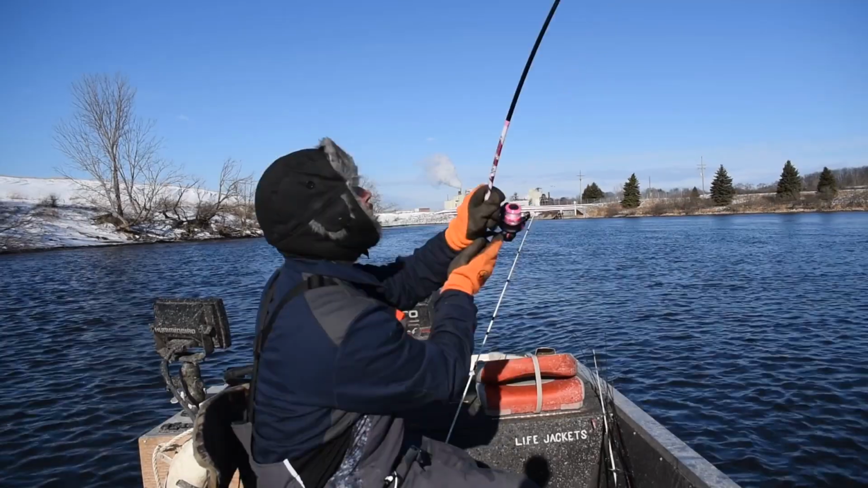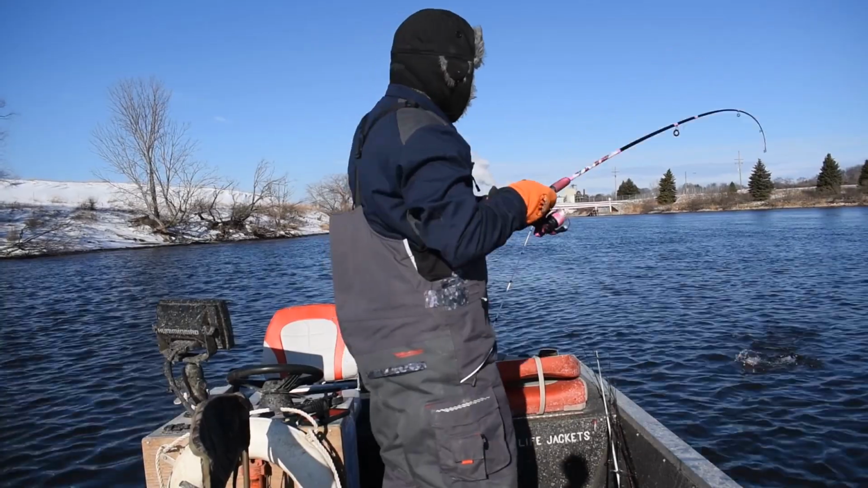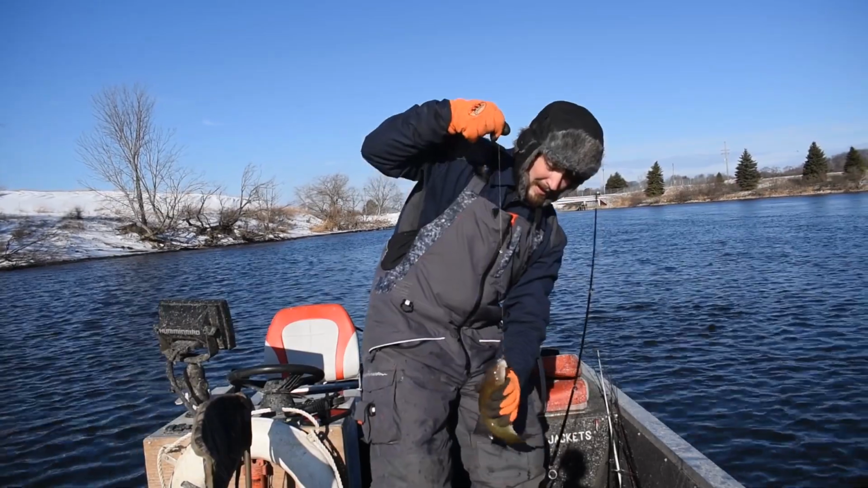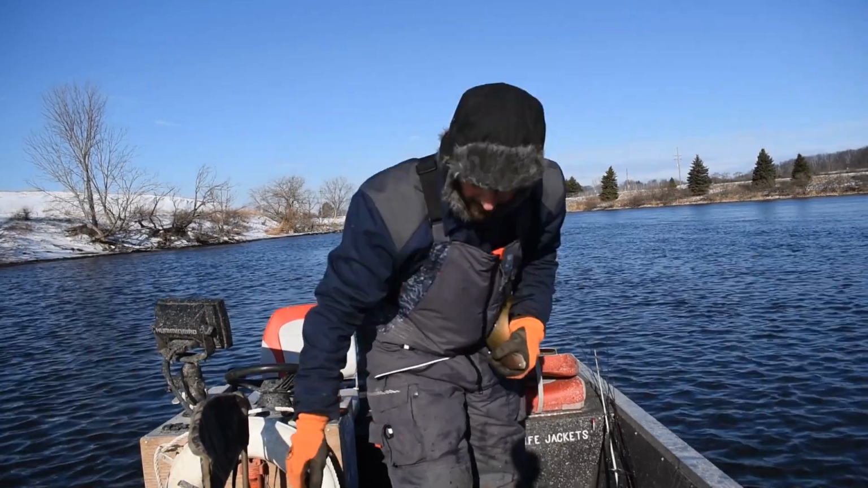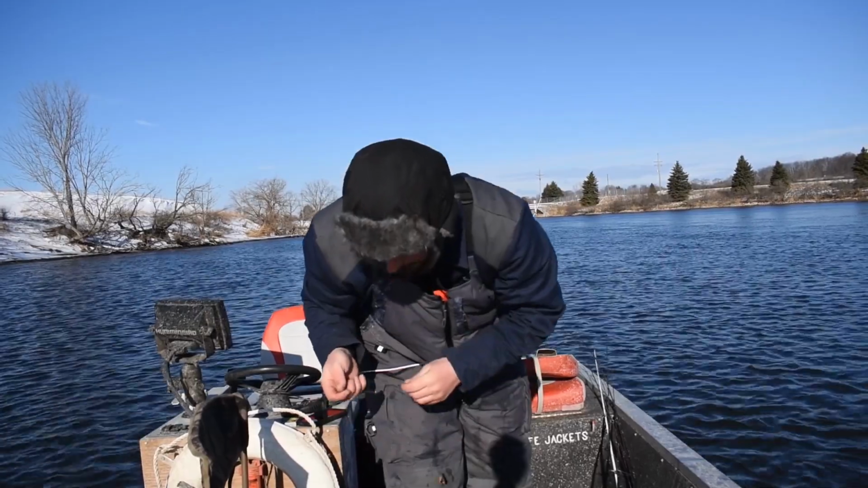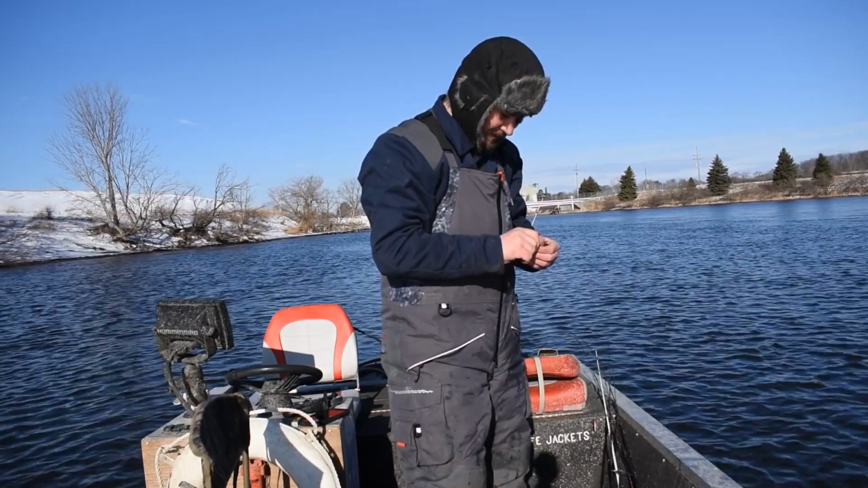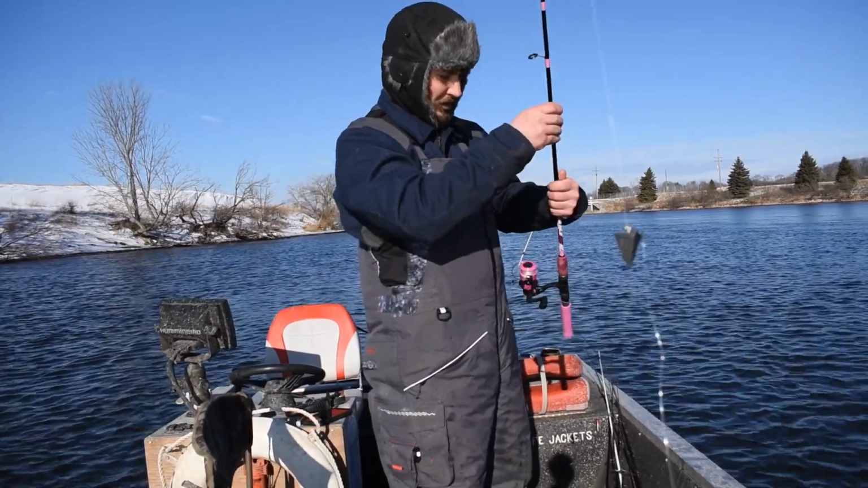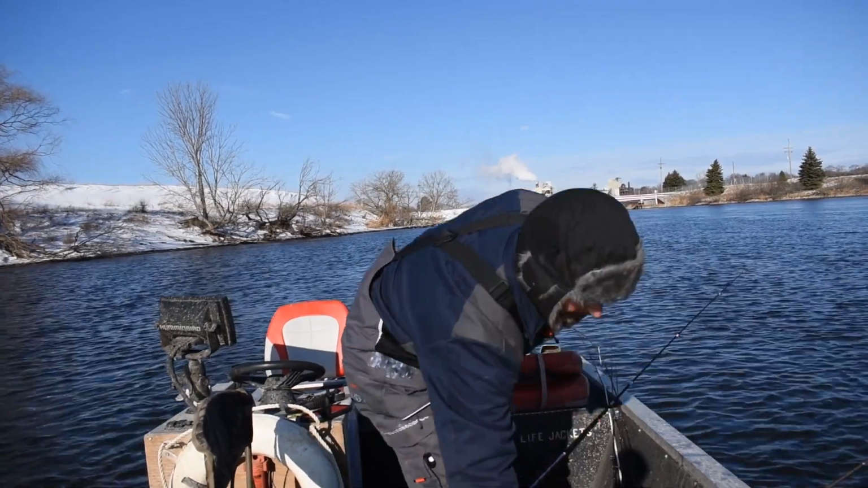Here we go. Little one. I've caught over half of my fish on this little pink rod today. Does it matter?